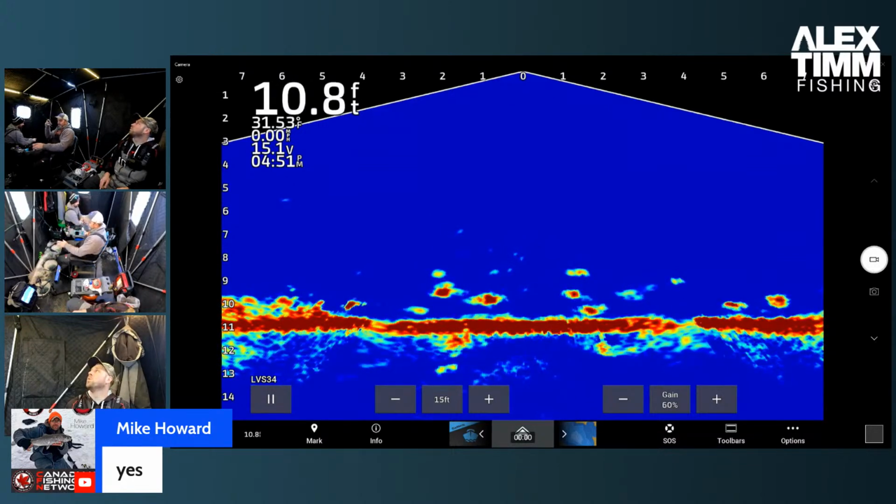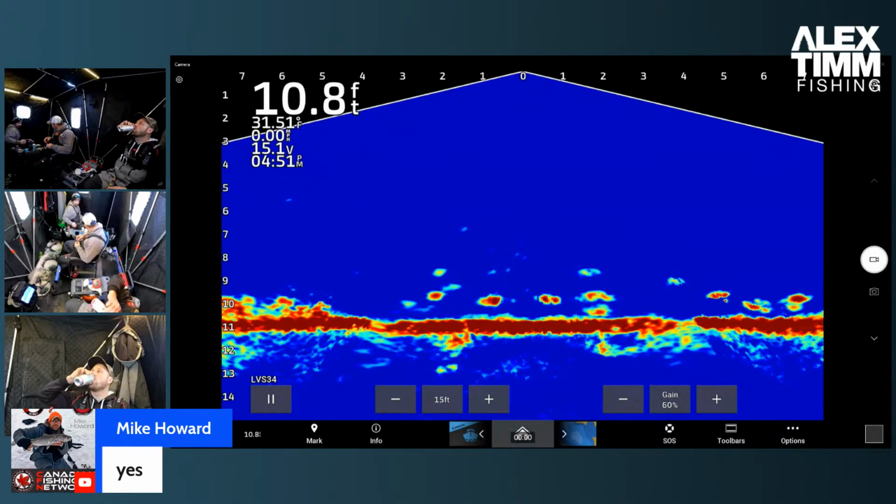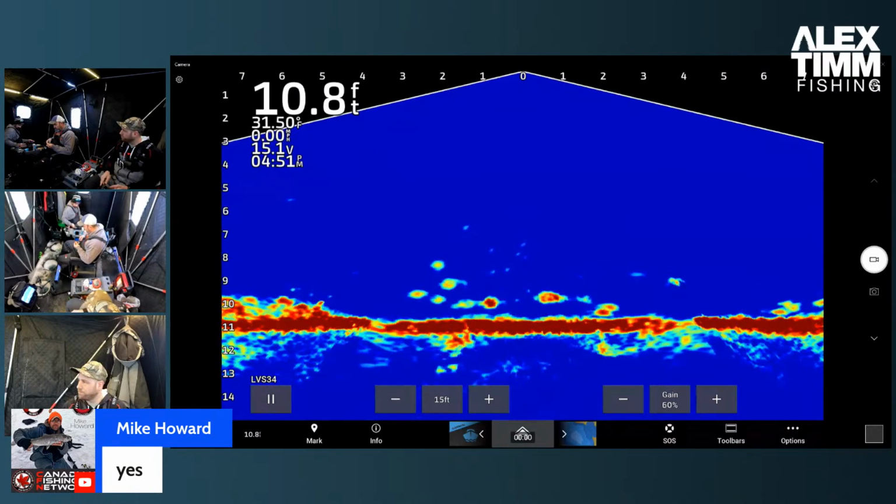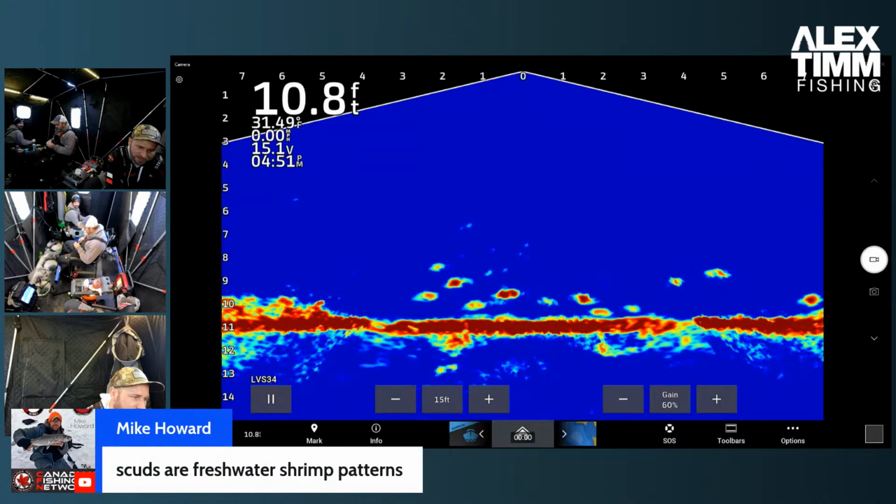Changing it up. Oh, we'll see here. Got the box of tricks. If I had my glasses, I would call this a quick change. They're out in my bag. You have a quick change clip? Yeah. Oh, nice. These were all the rage like 10 years ago. Swedish Pimples, Blue Prism. They're quick change clips. I haven't tried the Blue Prism, but I have Swedish Pimples.